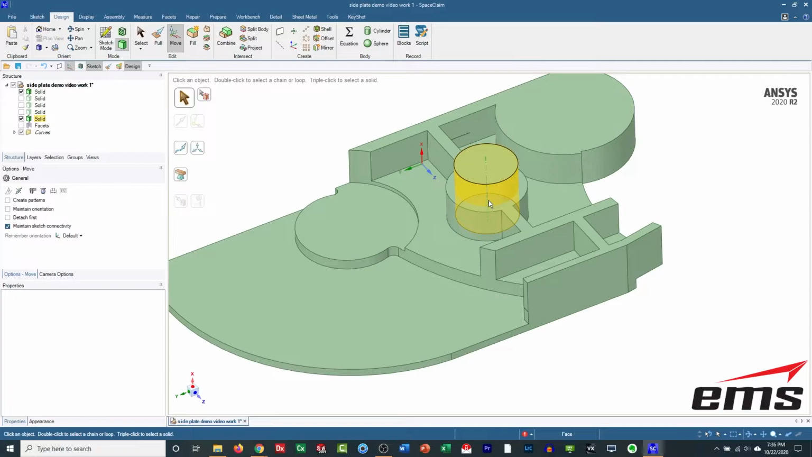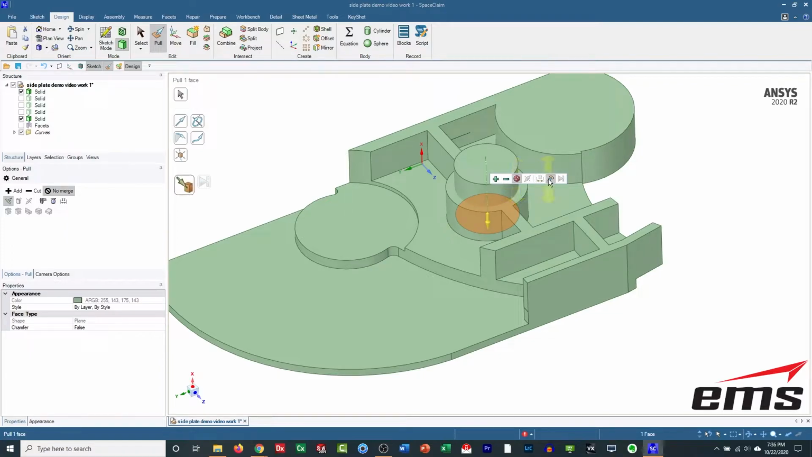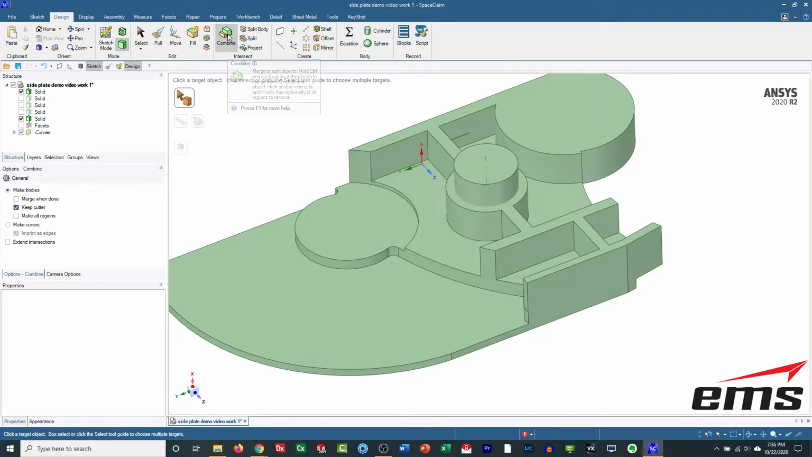Now, the bottom of this cylinder, I don't know if it's in the right spot, so I can hold my control key and filter up. Let's go to the pull tool now, and I can roll around till I get to what I want. I'm going to say do not merge and move up to this bottom surface, okay? So now we've got that where we want it, and I didn't merge it because now I actually want to cut it away.